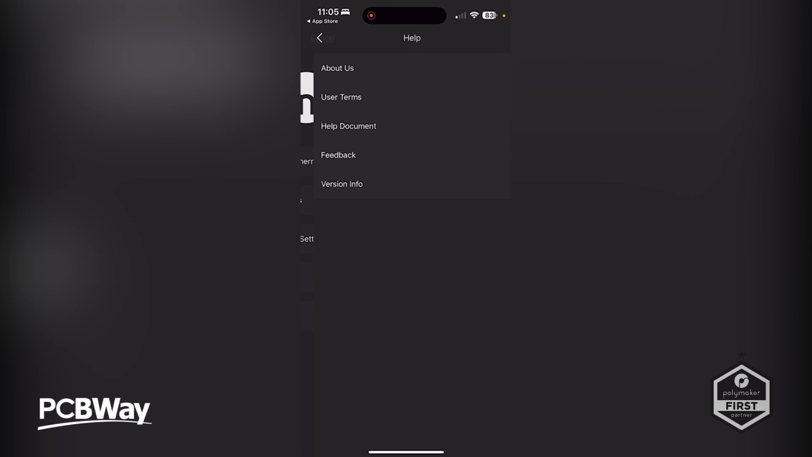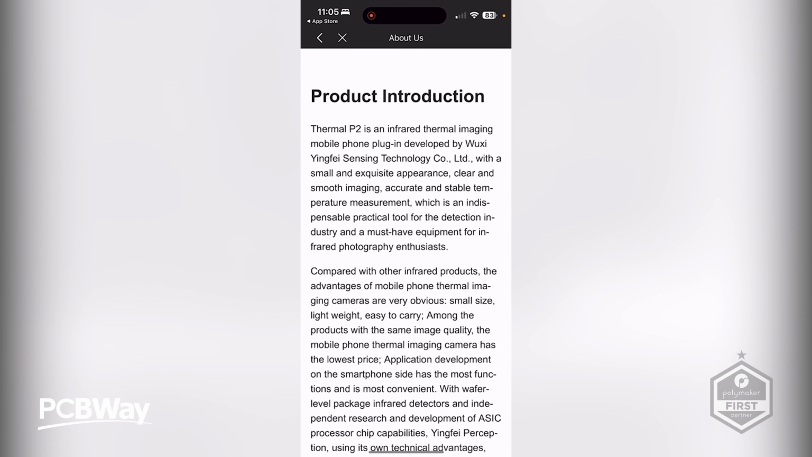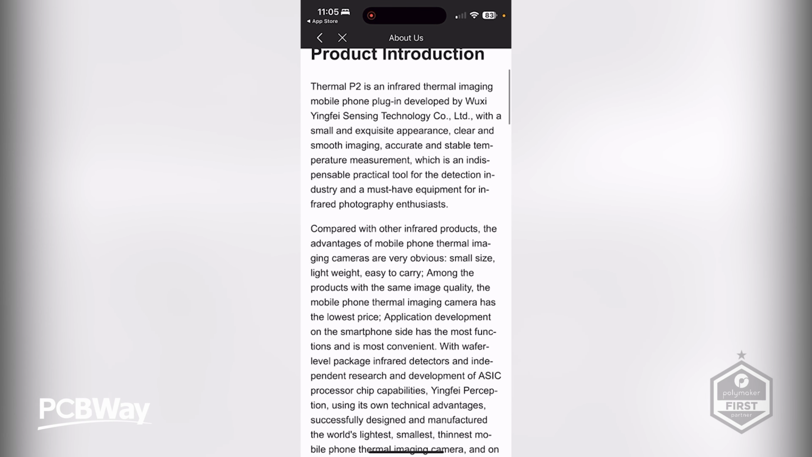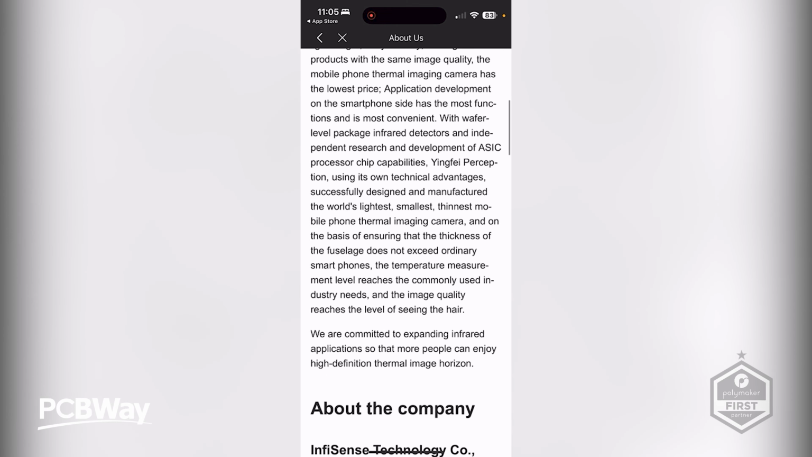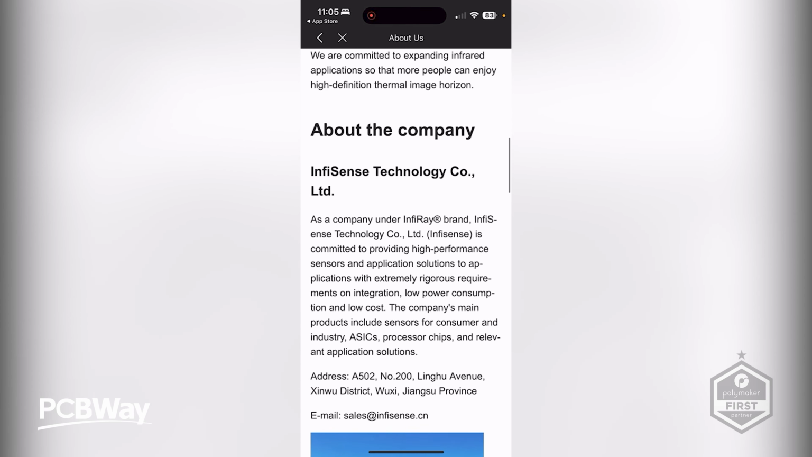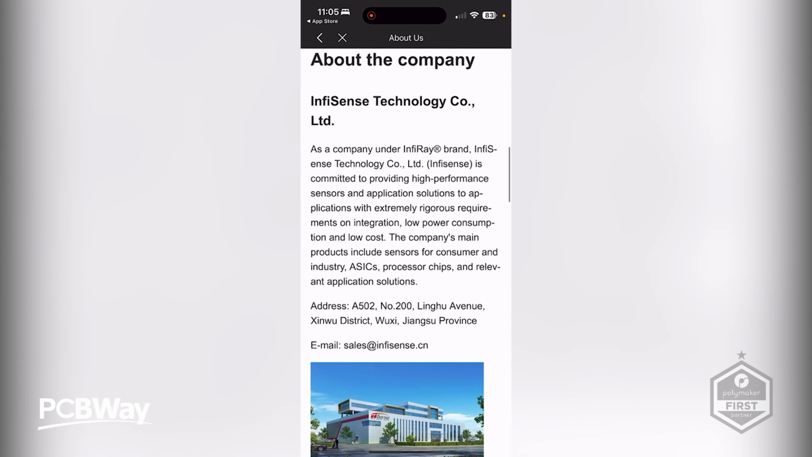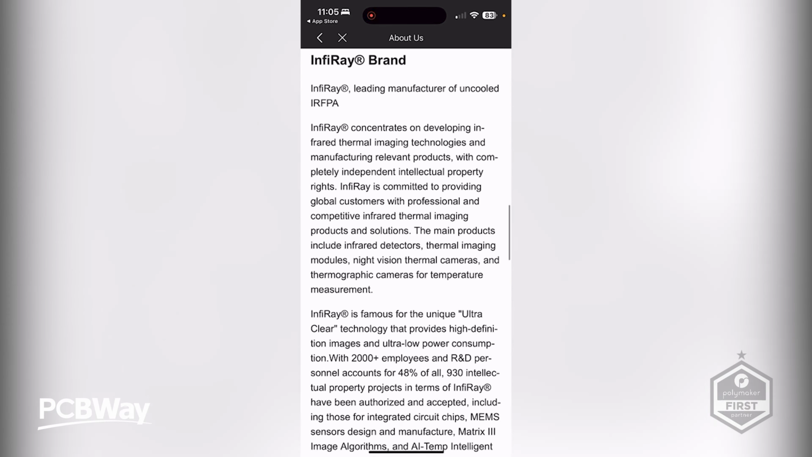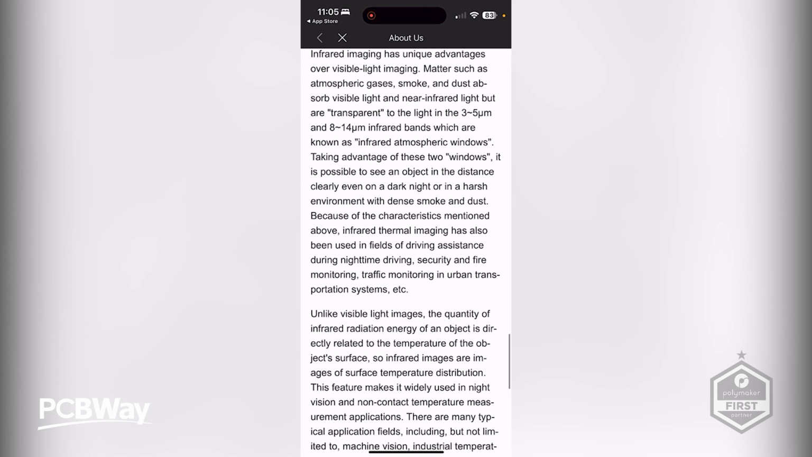So it might be that infrared is just the software and the camera is made by somebody else. I do not know. Or maybe, just maybe, these two companies are the same company. Either way, I don't really care.